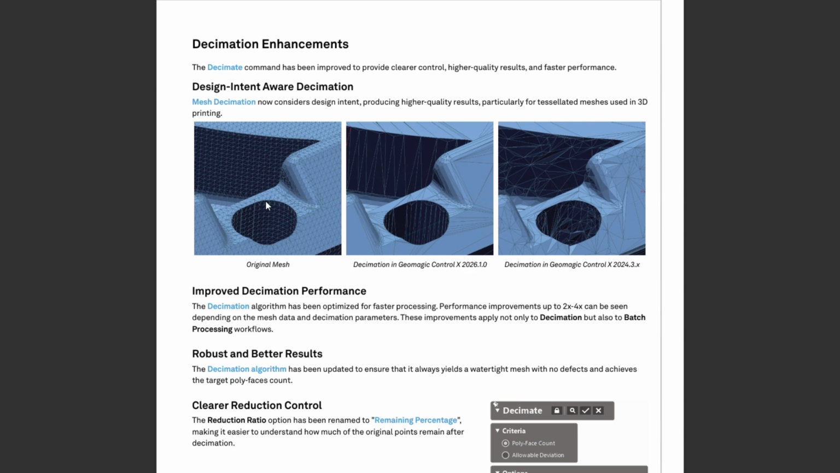We also have improvements to our Decimate tool. We also added this for DesignX, but our Decimate tool, I think, has always been really, really good. But now, if you look at the comparison, we had an original mesh, which is very, very high in terms of triangle count. Maybe we want to reduce those, so we do a decimate operation.